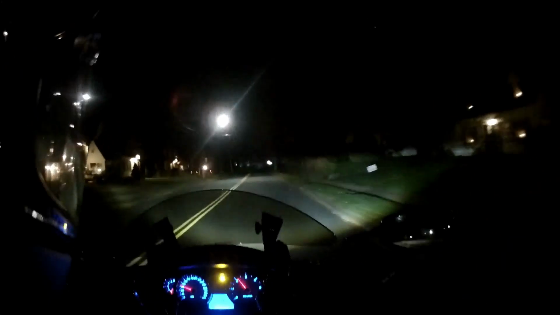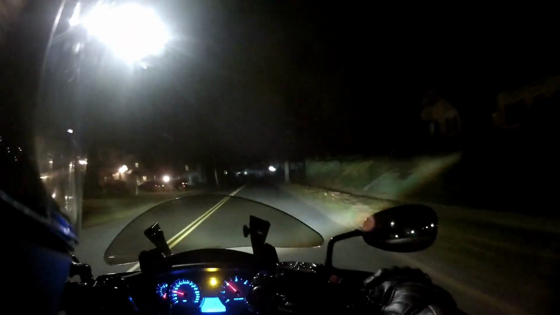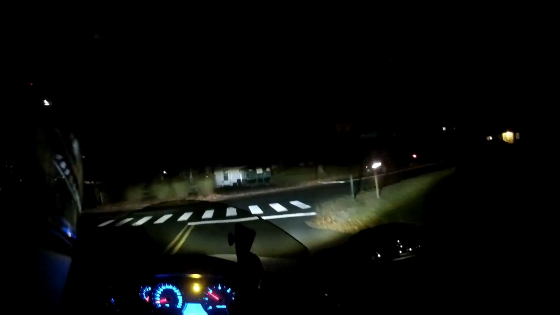Of course, now we're not going to get anybody else on the road. I'm going to take the same route back, try to get some of the same shots in as I did with the low light filter on. Sorry about my fuel light, just popped on.